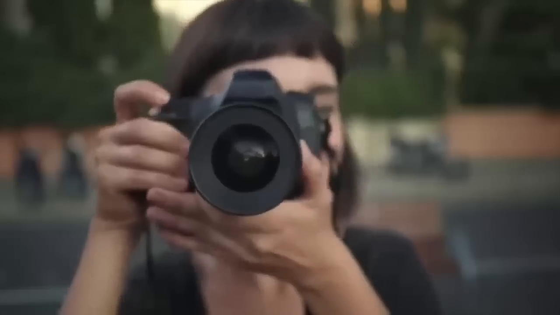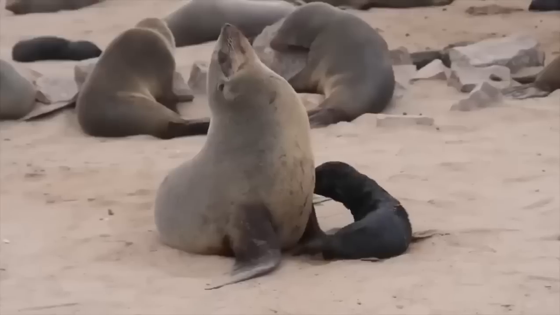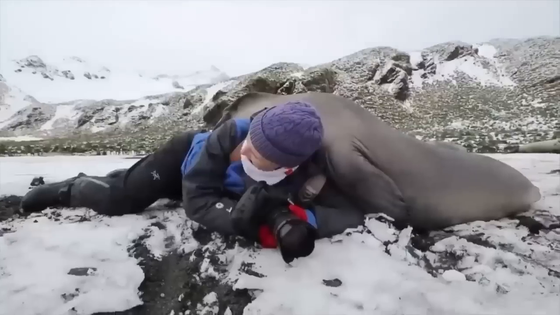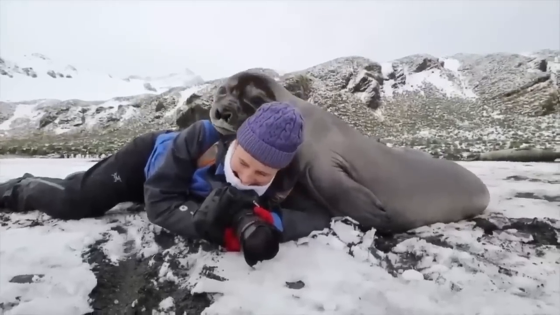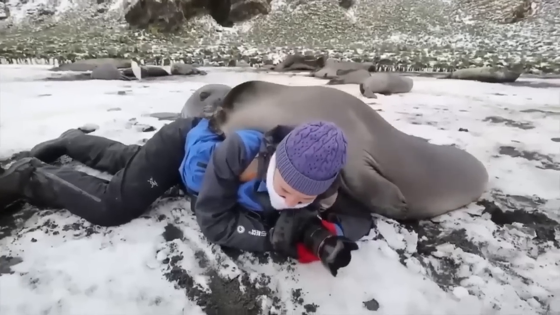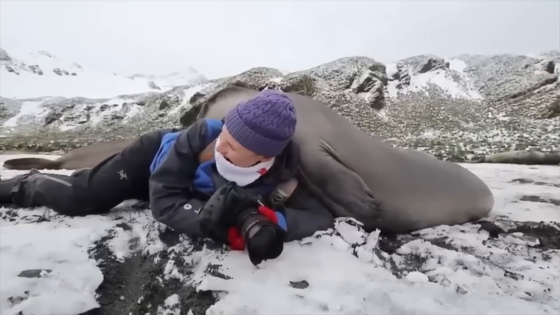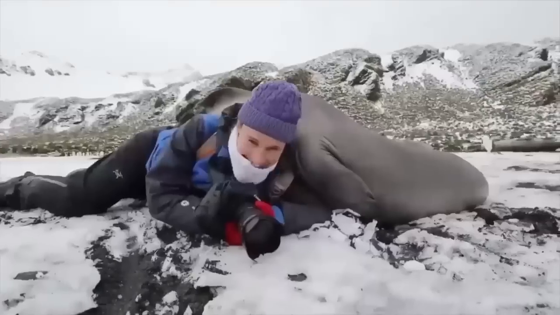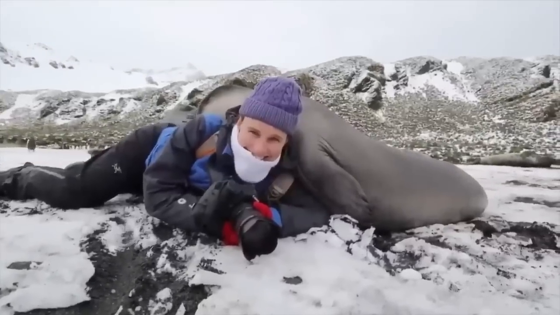So this photographer thought she'd get some cool shots of these seals up close by laying low on the ground. But one of the seals spotted her and decided to check out what's going on. Next thing you know, this huge baby elephant seal is flopping over to investigate. And before she knows it, she's getting squished. Apparently, the seal weighed over 100 kilograms. But the best part is, she and her husband couldn't stop laughing, even though she was flattened like a pancake.